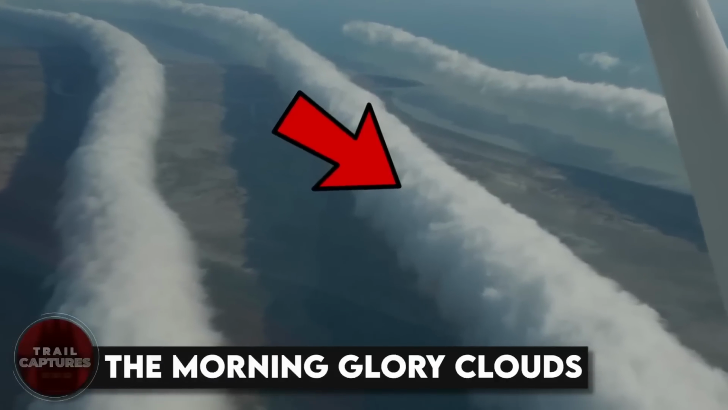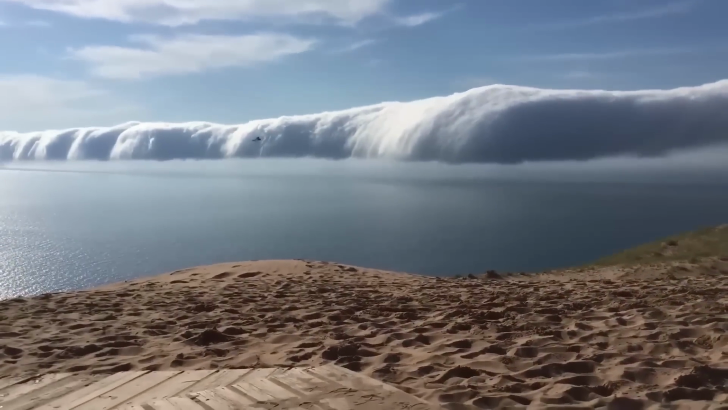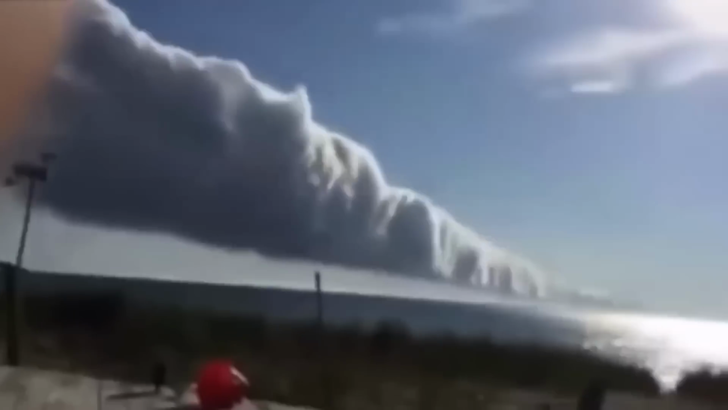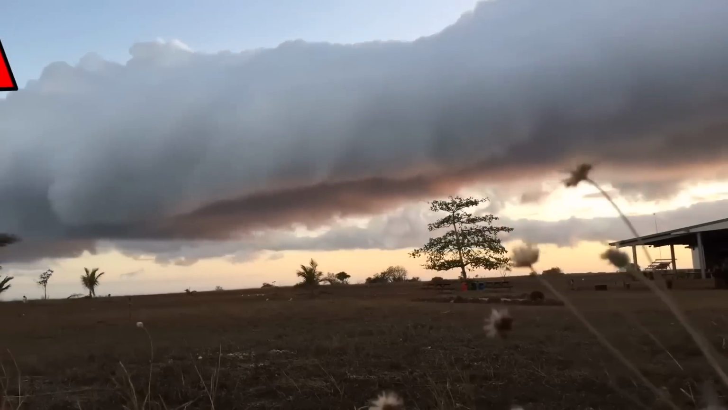The morning glory clouds. Have you seen these amazing clouds that look like a giant snake in the sky? They're actually a rare meteorological event that only happens in certain parts of the world. This dude managed to capture them over Lake Michigan in the USA.